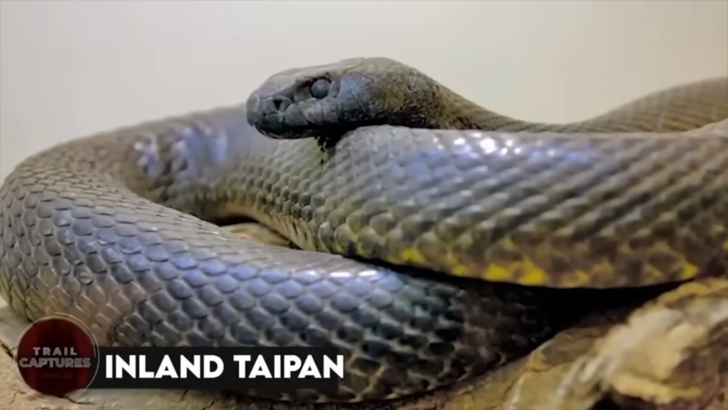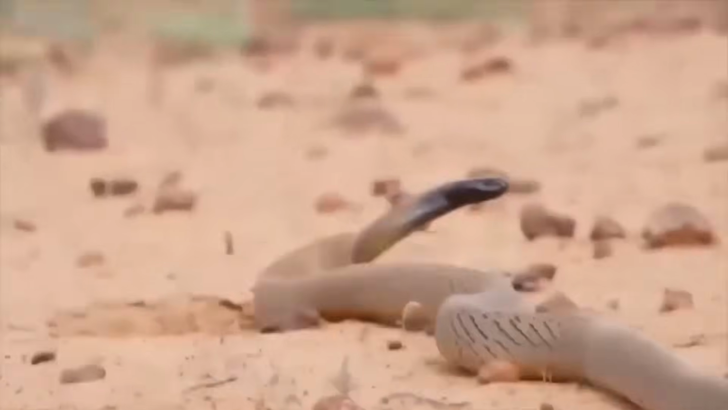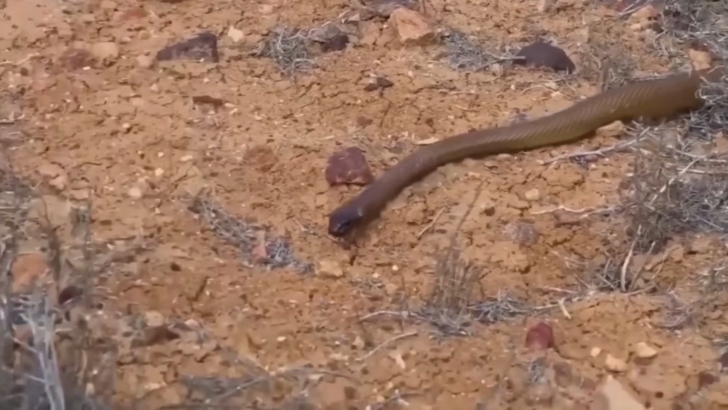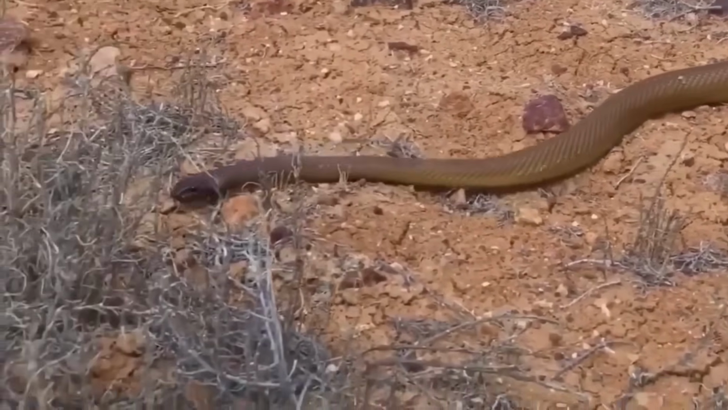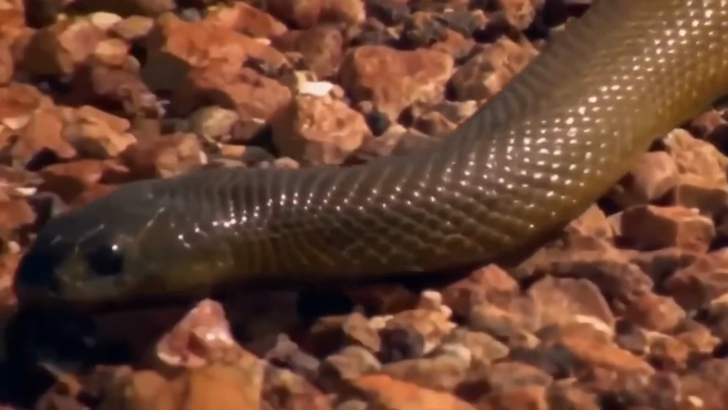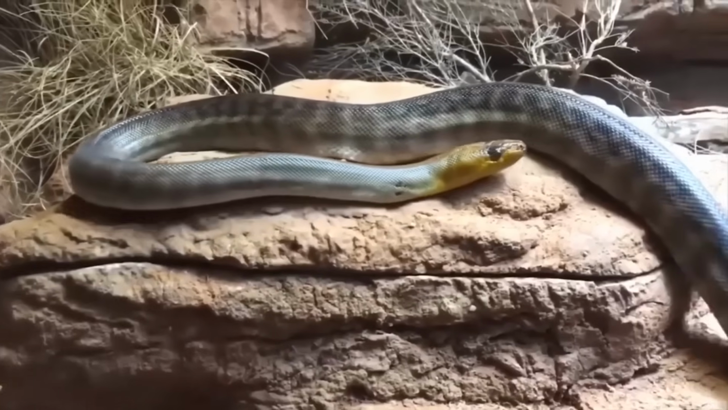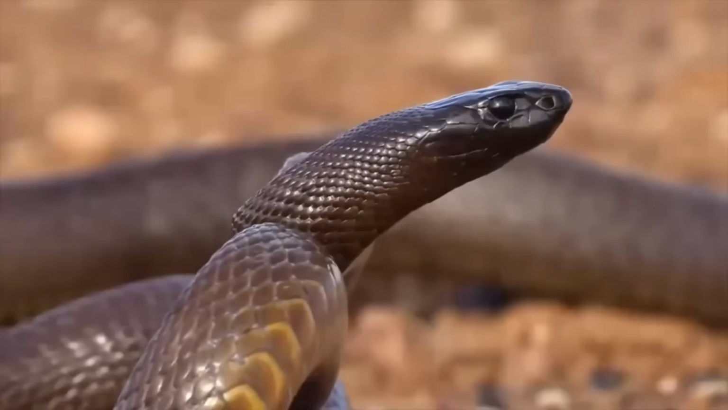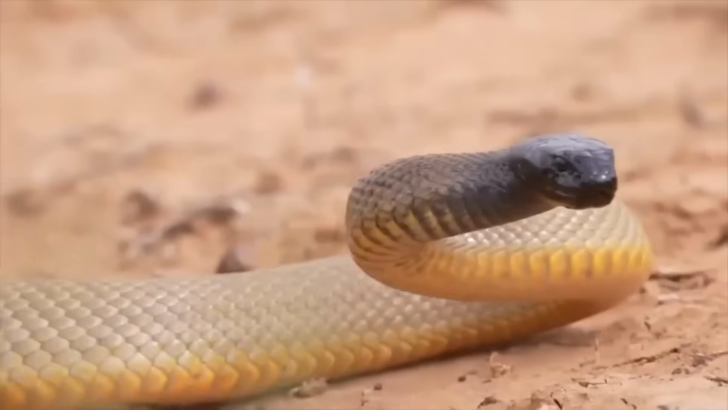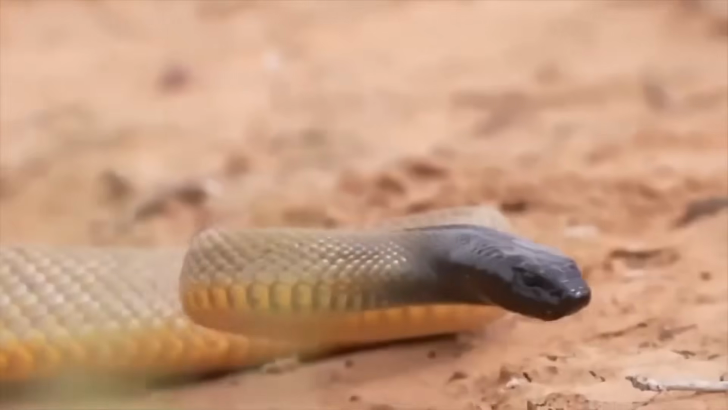Inland taipan. If you're not a fan of snakes, then you better steer clear of the inland taipan, mate. This snake is not to be messed with, as it's considered the most venomous snake in the world. Its venom is so deadly that it can cause multiple organ failure and can kill a human in less than an hour. Talk about fierce. Despite its fearsome reputation, the inland taipan is actually a pretty fascinating creature. It has an incredible sense of smell and can detect prey from miles away. Plus, its venom is being studied for its potential to help treat certain medical conditions. Who knew this lethal creature could have a softer side?